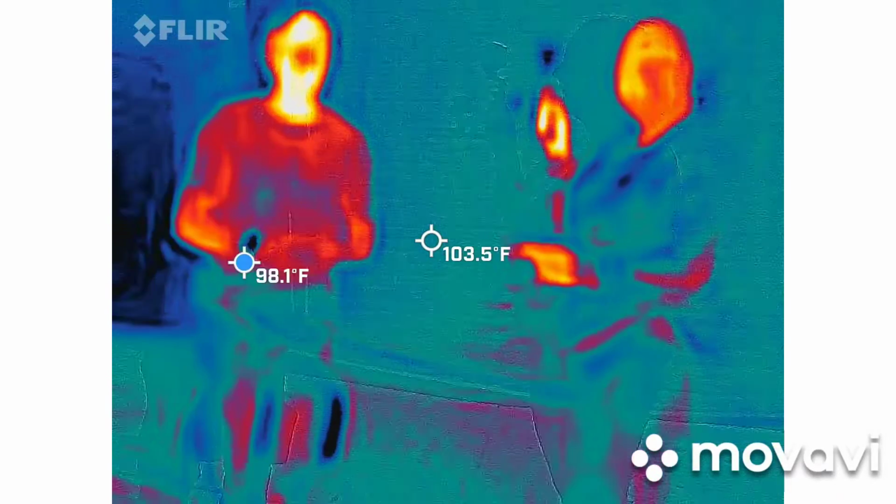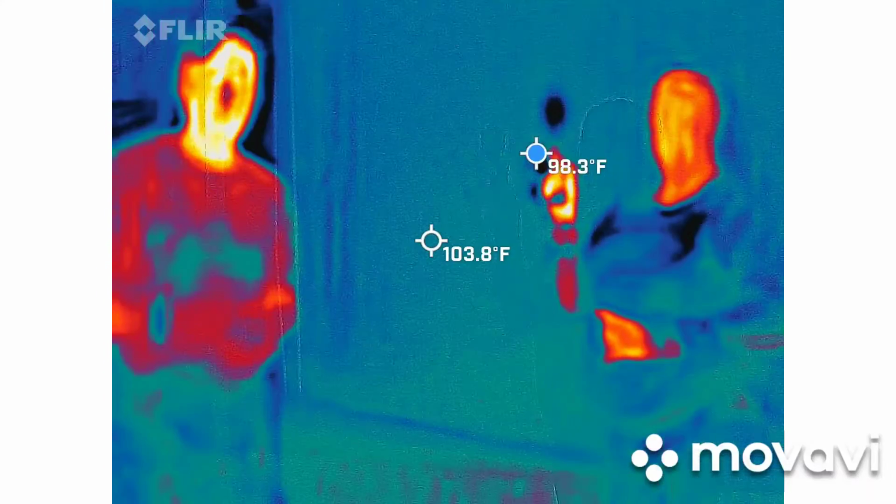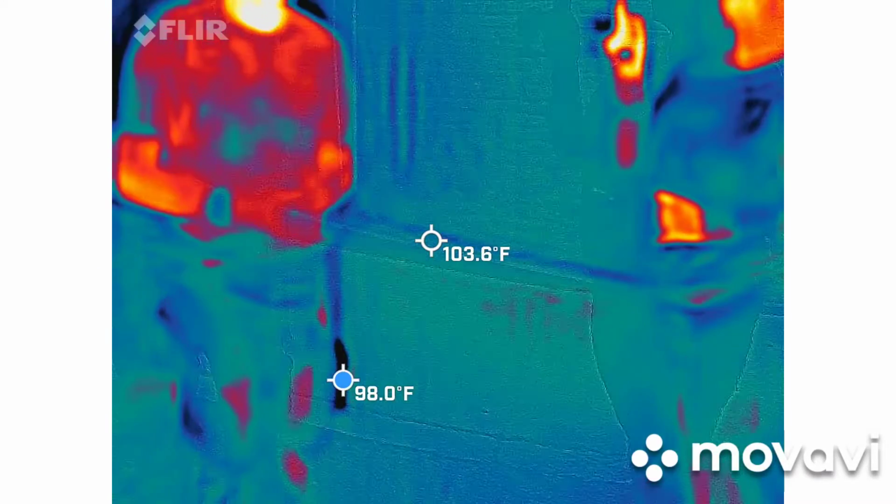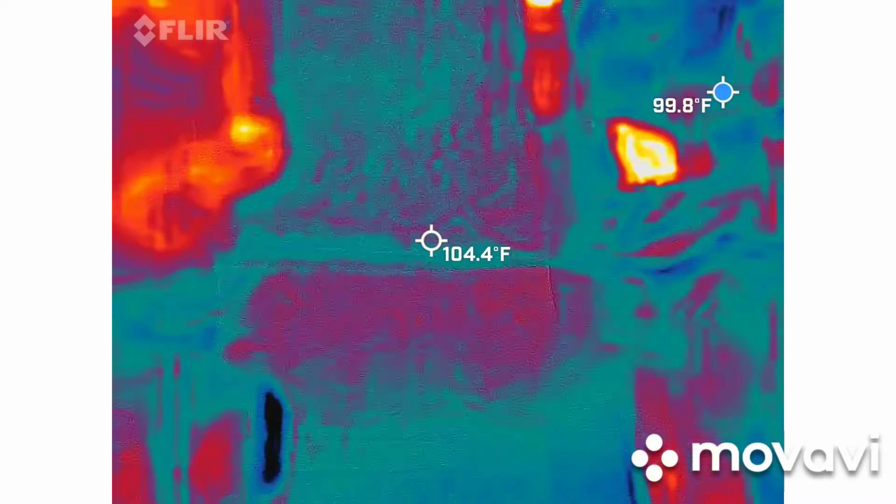I don't know if I should be or not. You still have a red square on, right? Yep. So we're still recording. The timer hasn't been going off. I'm not worried about the timer. Oh, so we're still going. Okay. Yep, we're still going. Cool. As long as that square is there, we're good.